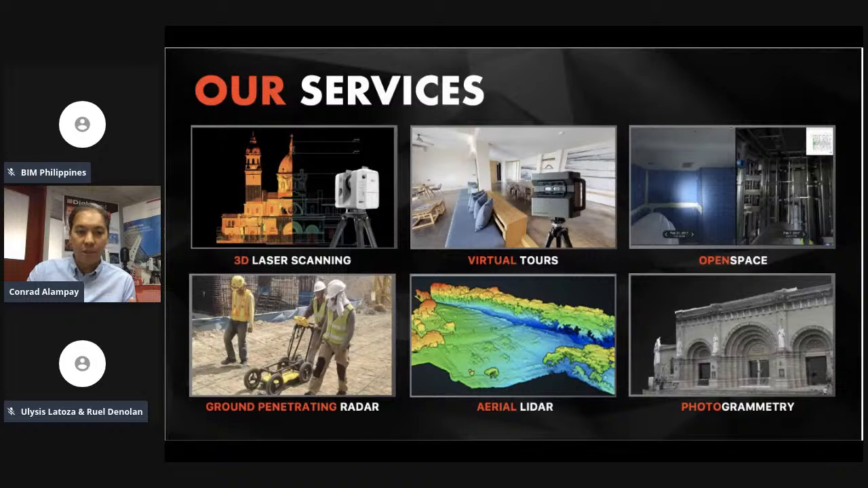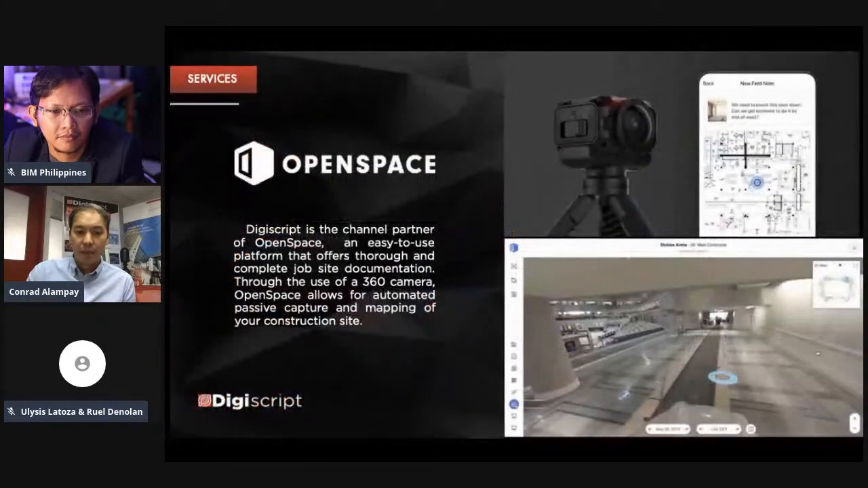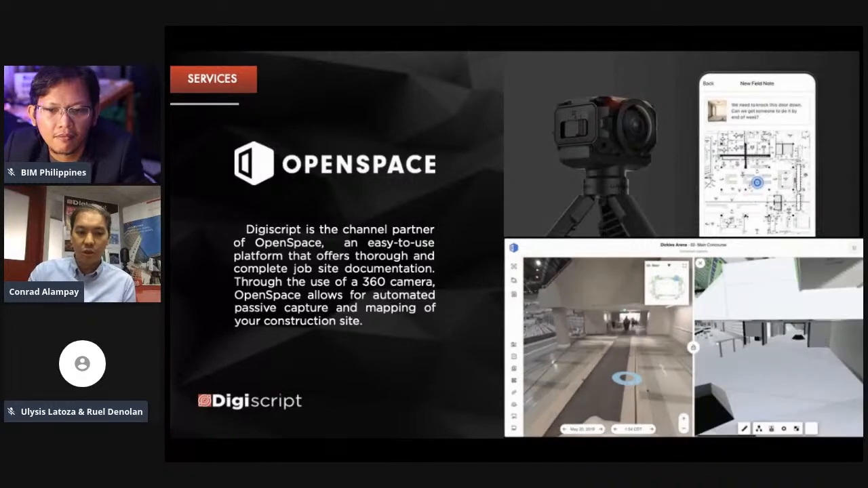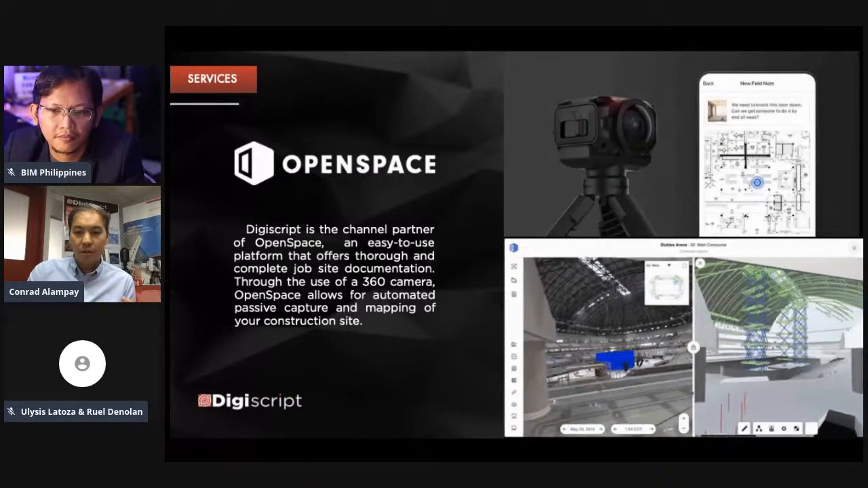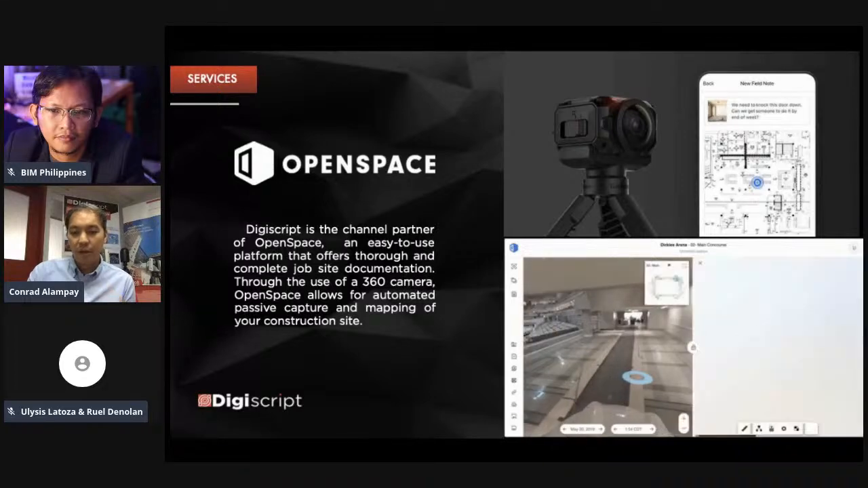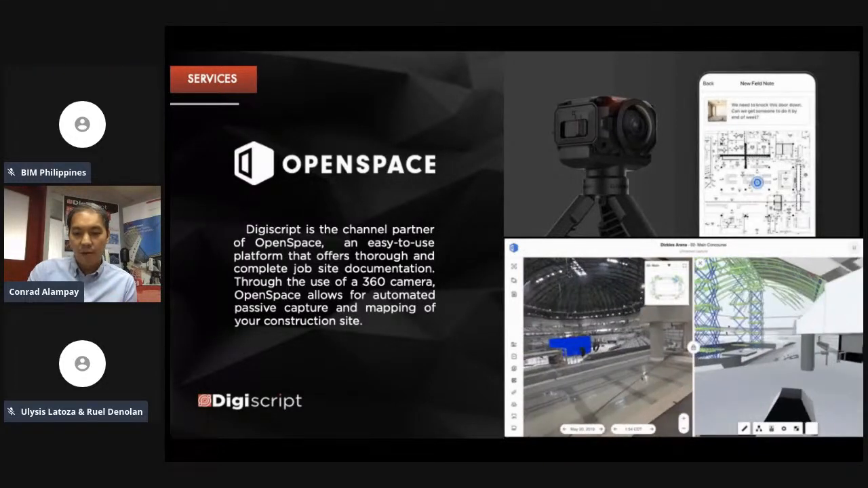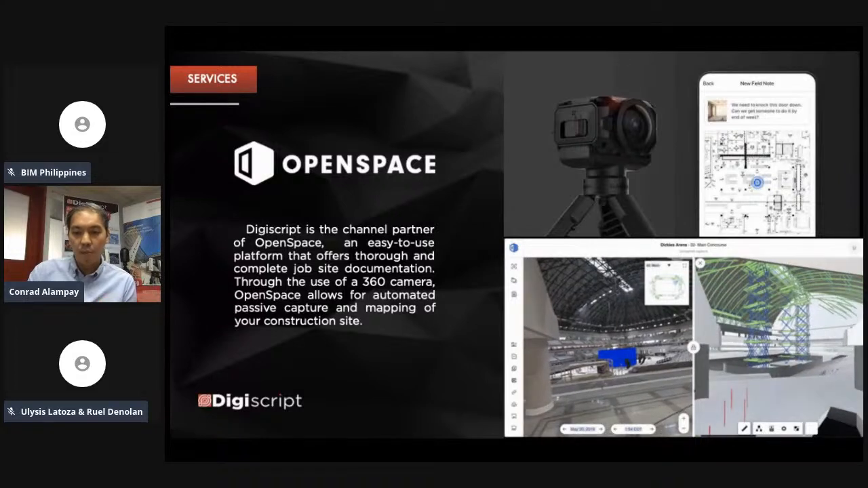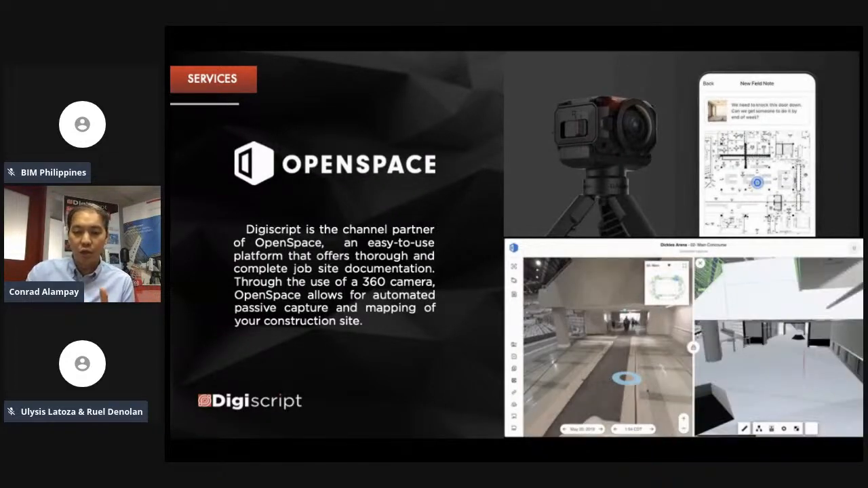And I'll just share one slide for that Openspace solution, because I think it's worth talking about, and maybe we can even open up a discussion probably after today or later on to share what this is about. But essentially, the solution is a 360 camera solution that you use in the field. As you use it on a construction site, it documents every site, every location, and it automatically pins those photos onto your floor plan and compares it to your BIM.